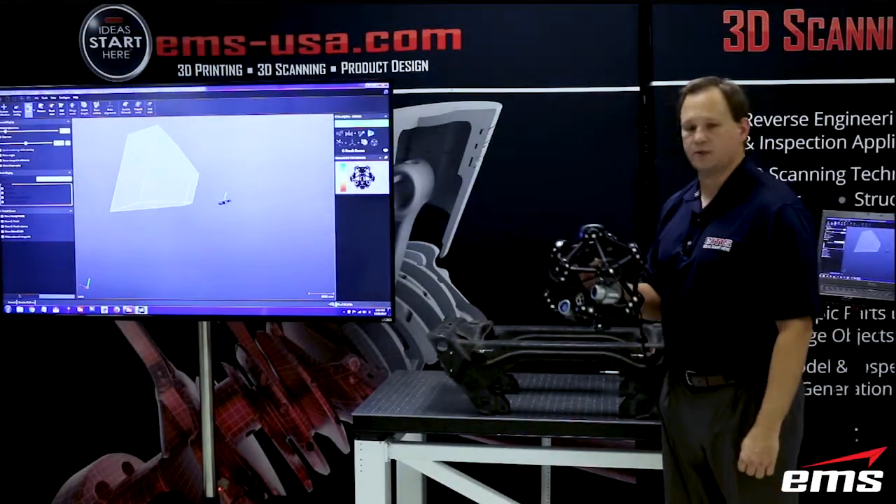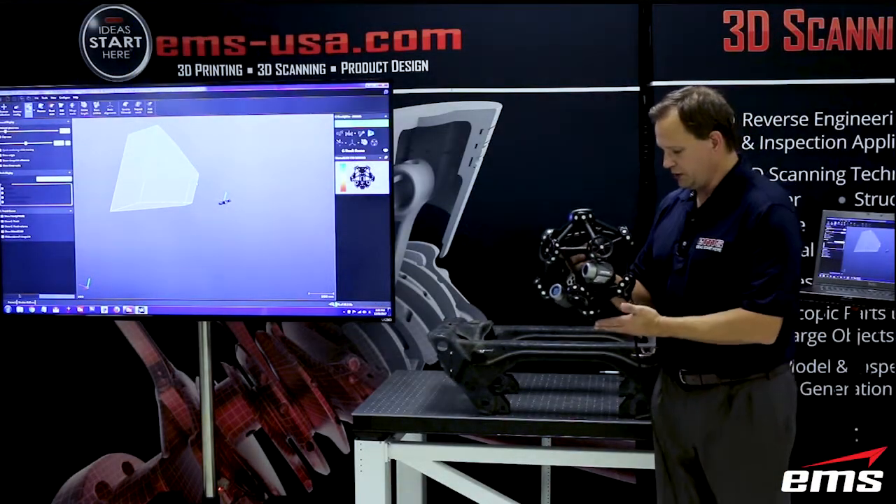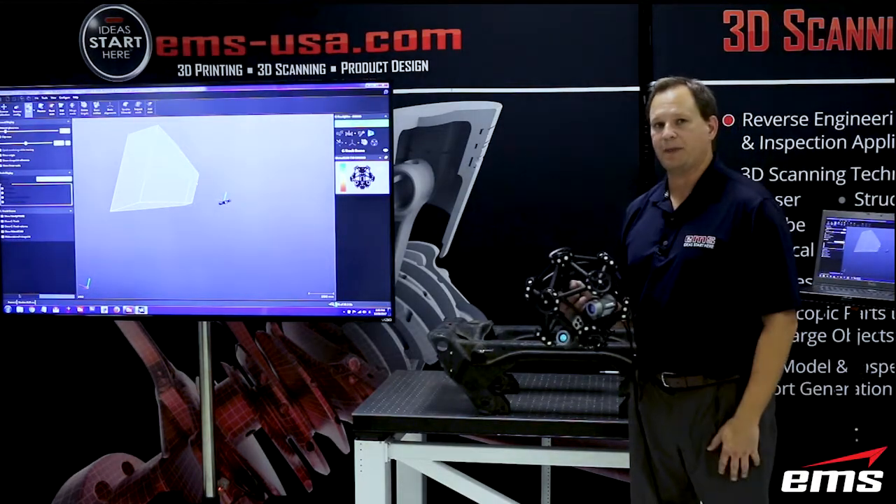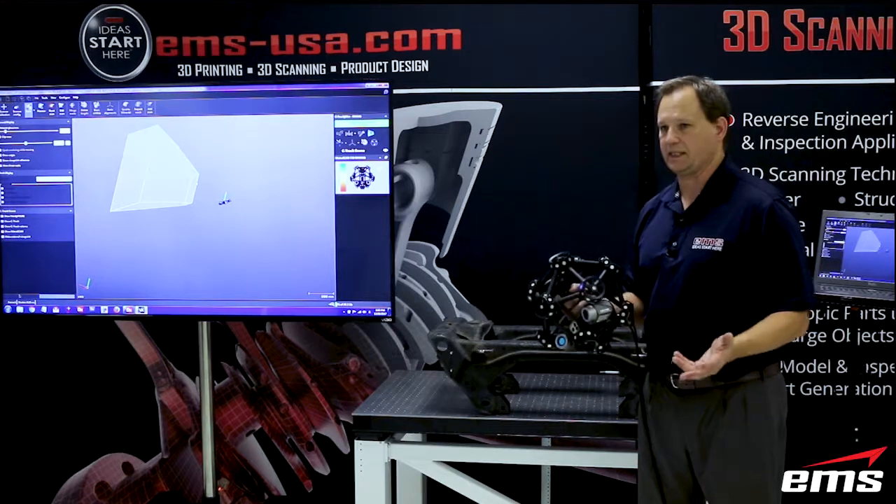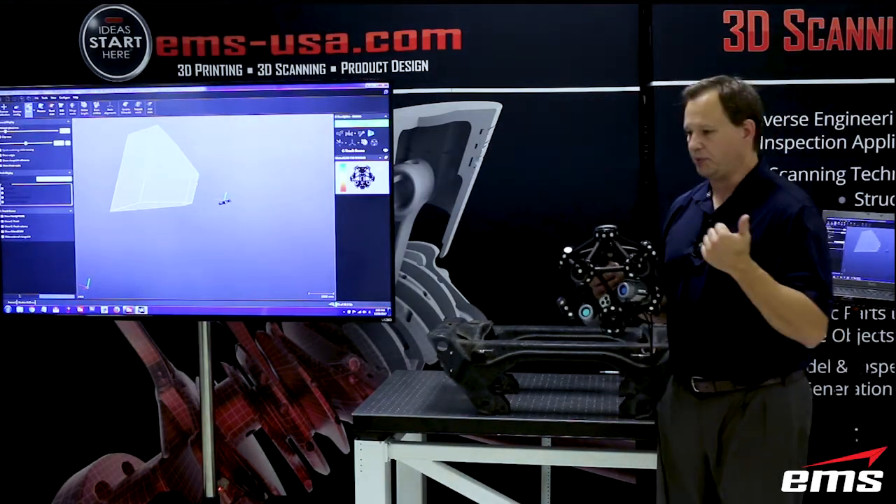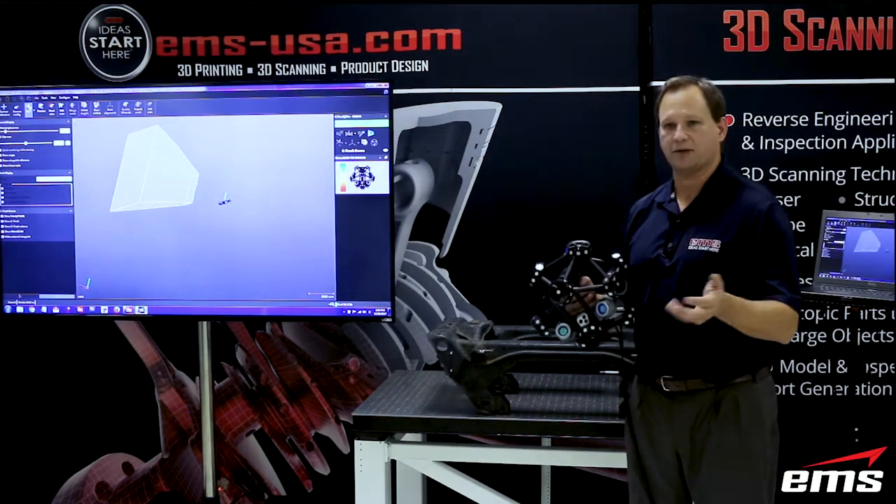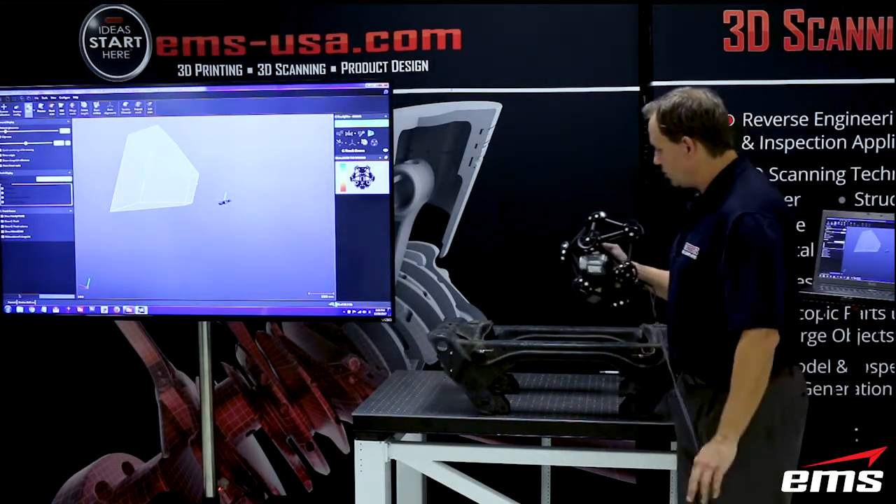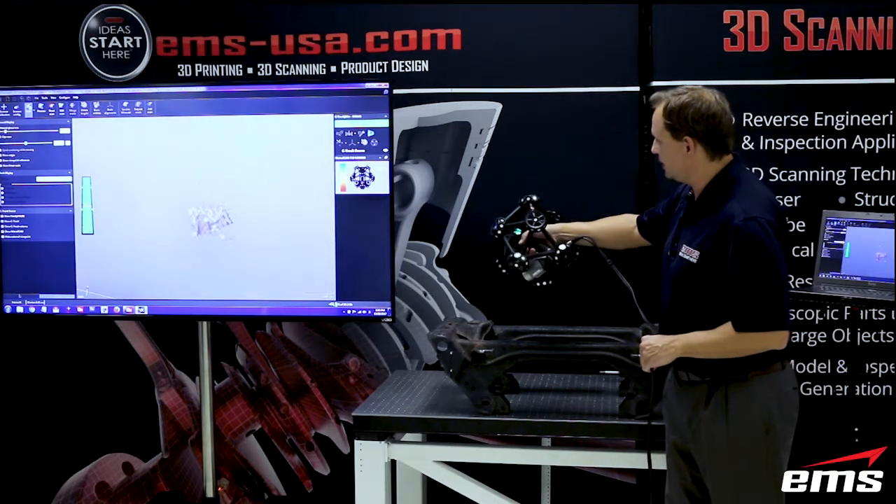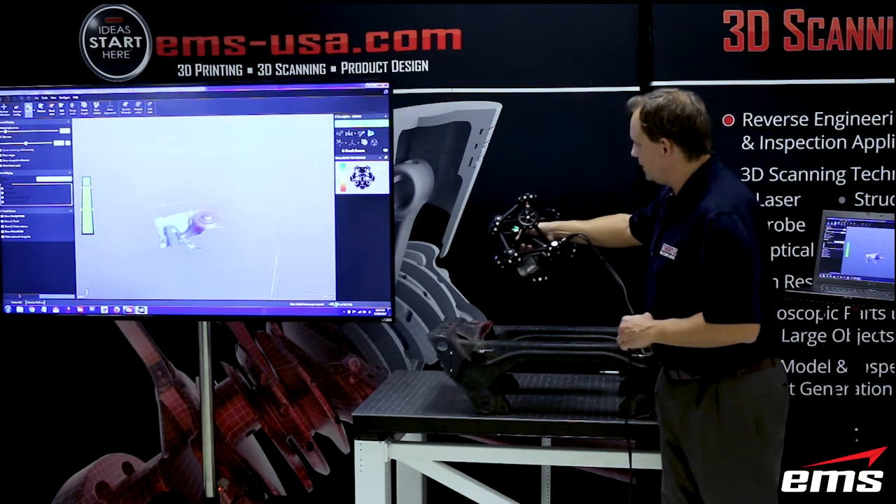Okay, so let's go ahead and get started and we'll do some scanning. This is the third generation of the MetraSCAN system. It's been around for about 10 years now. This latest system just further enhances the technology, primarily in the scanning speed, accuracy, ease of use, things like that. So to get started, we're going to again scan this part, and I simply click the button and you can see it'll start scanning.